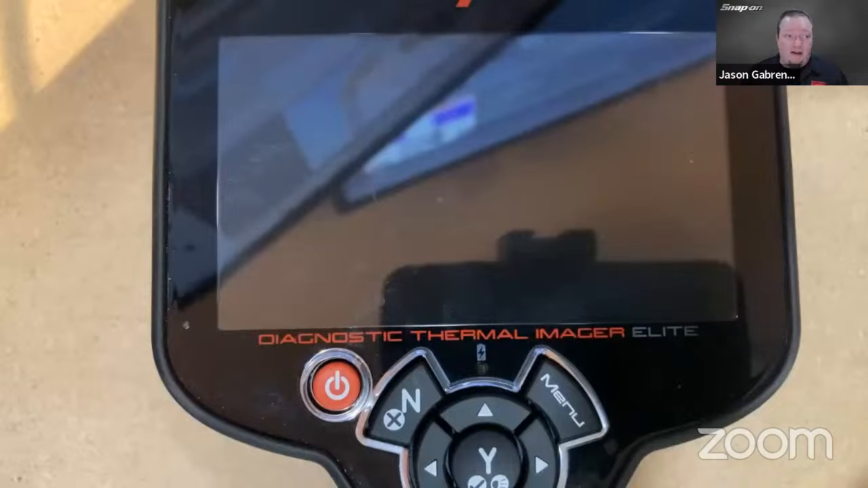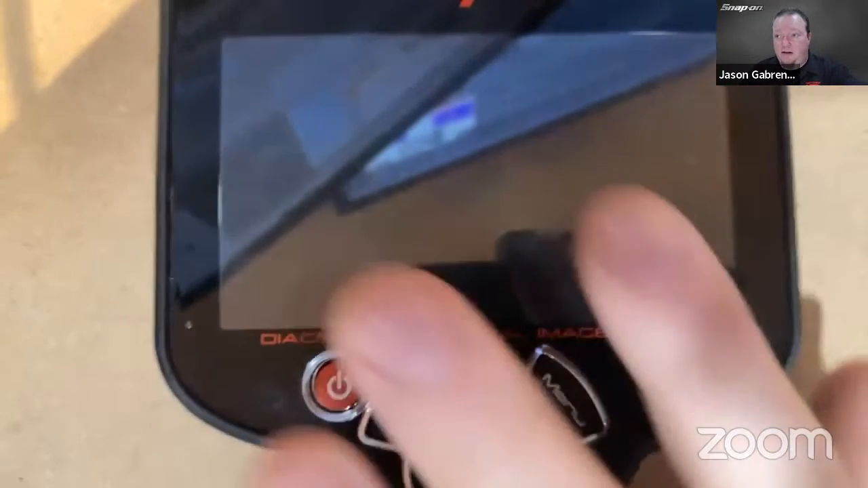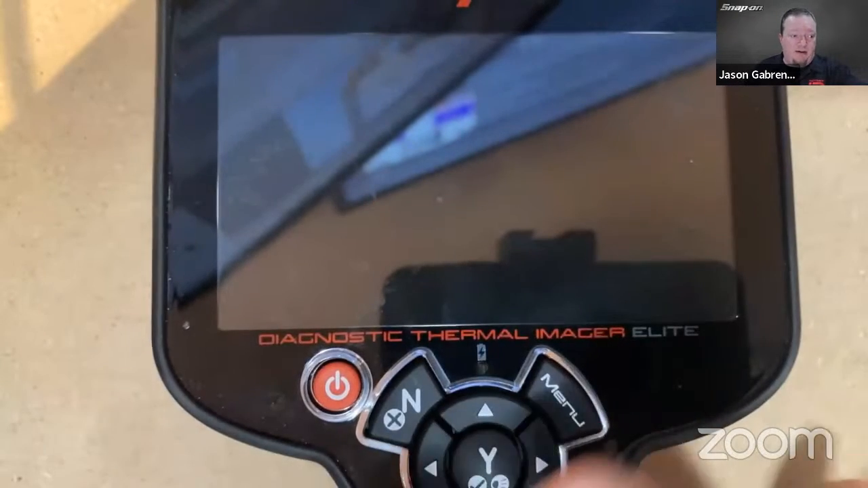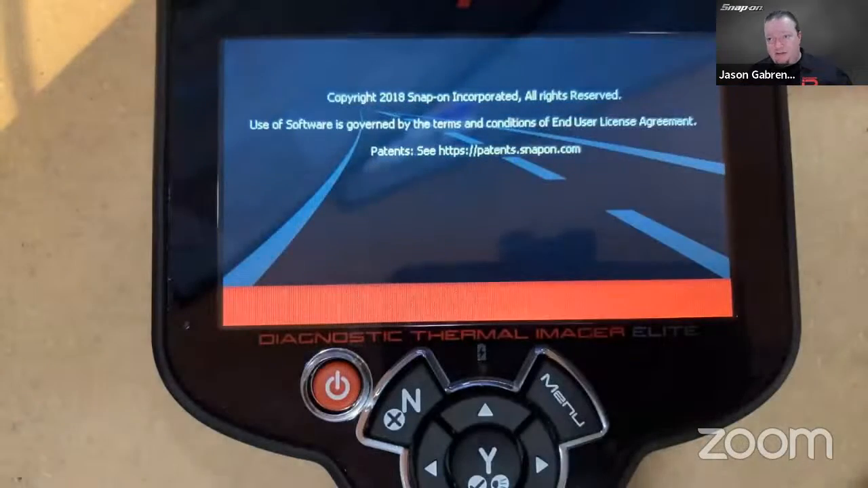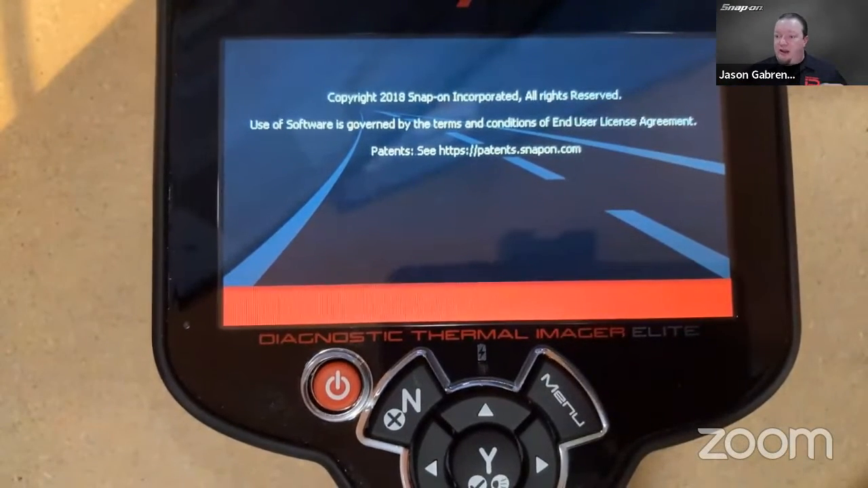Let's go look live. Now we're doing something a little bit different in this class that I don't normally do, but I think it's interesting. And that is, I got a camera over here. I try not to hit my camera itself, but I do have a camera over here. Let's see if that starts. So, camera on my thermal imager. Should have started that up a little earlier.